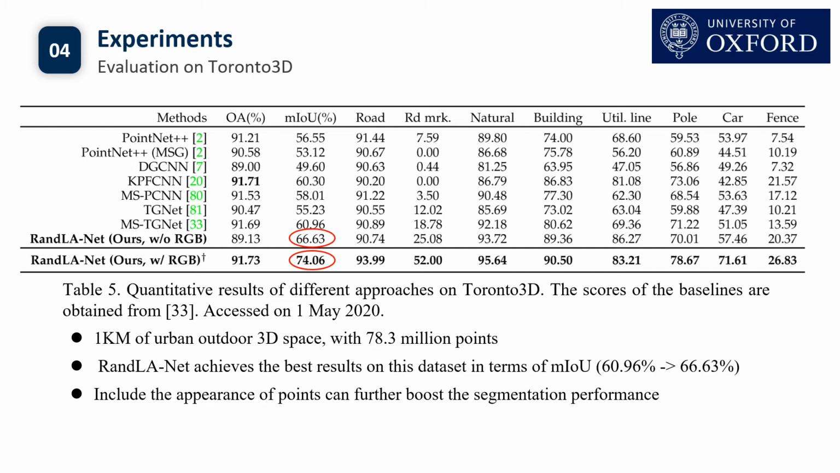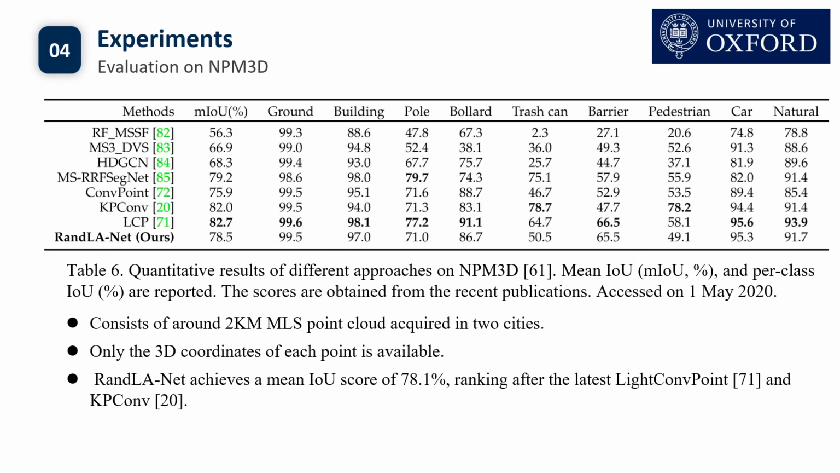This motivates us to include the appearance of points to further improve the accuracy. We simply train our RandLA-Net with both 3D coordinates and color information as input. As shown in the last row of Table 5, the IOU score of road marking has been significantly improved by 27%, demonstrating the importance of appearance in this difficult case.